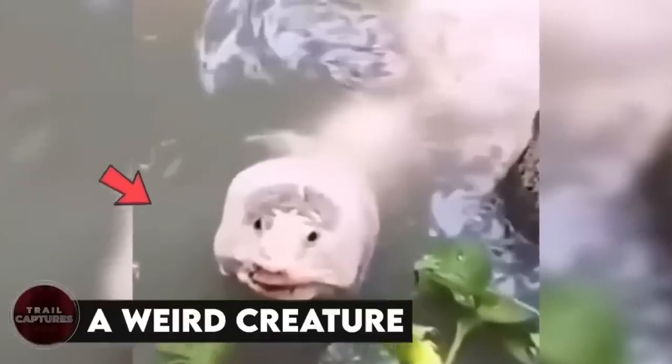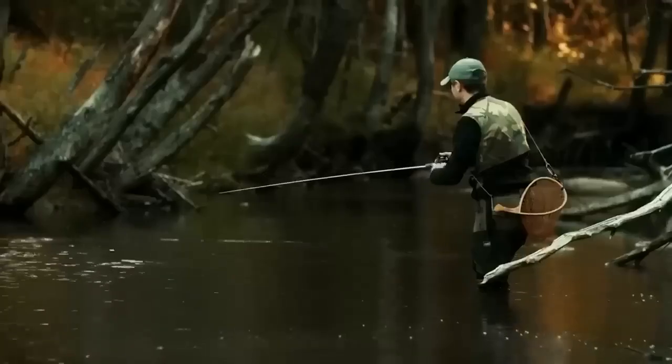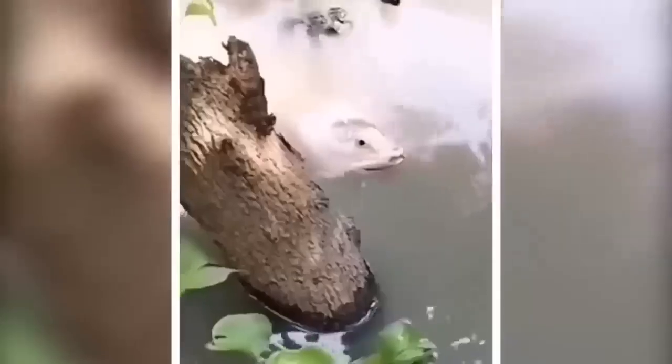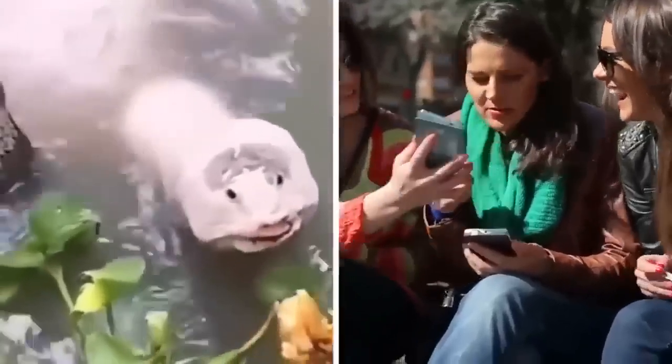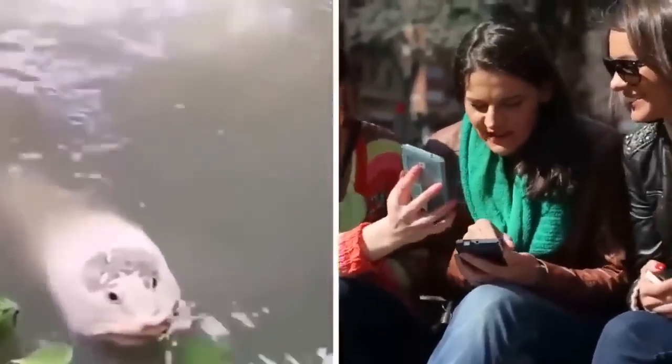A weird creature. While the man was trying to catch some fish to take home, he saw a weird creature swimming around in the water. It was unlike anything he had ever seen before, so he decided to capture it on camera and show it to others. Upon seeing the footage, people couldn't identify any animal that resembled this creature. The eyes, the skin color, what kind of fish could it be? Or is it the sea monster people have been talking about?